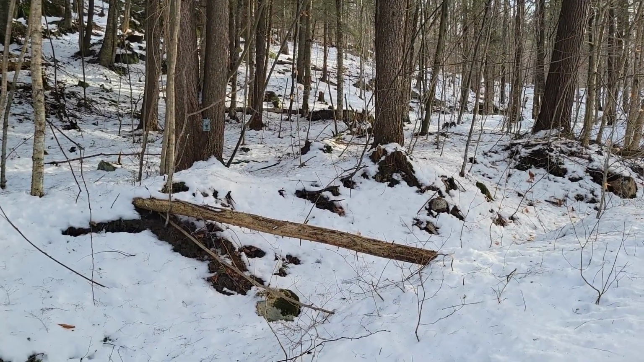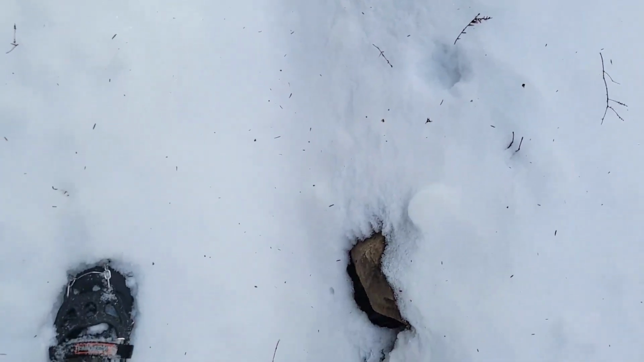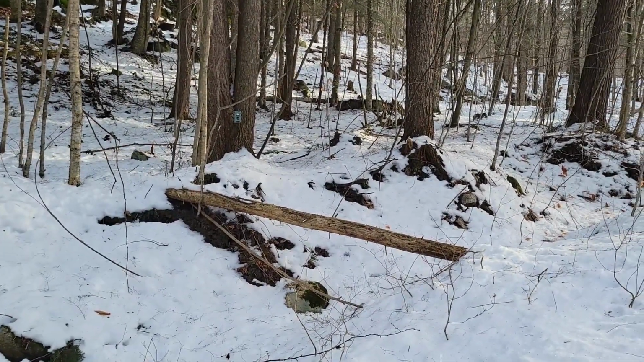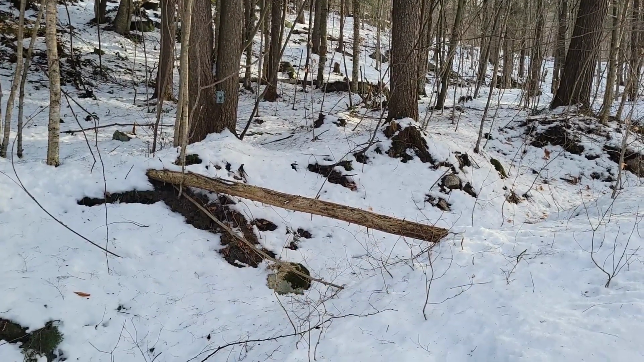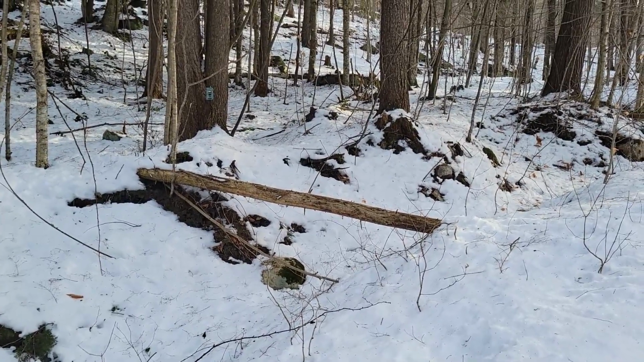Whew, excuse me, guys. I am out of breath, and I probably should have had snowshoes on. So that last camera, I got a cow moose and a bull moose in rut. I was hoping for that. Just a flyby, but still really cool to see.